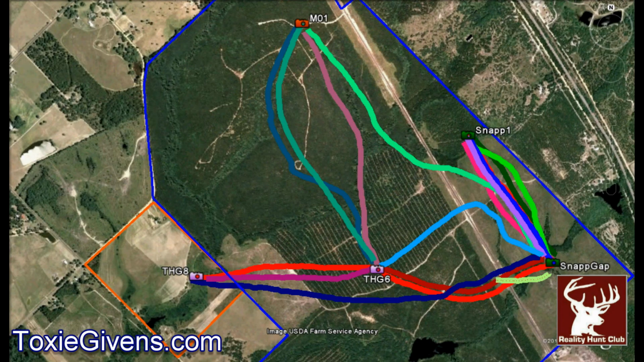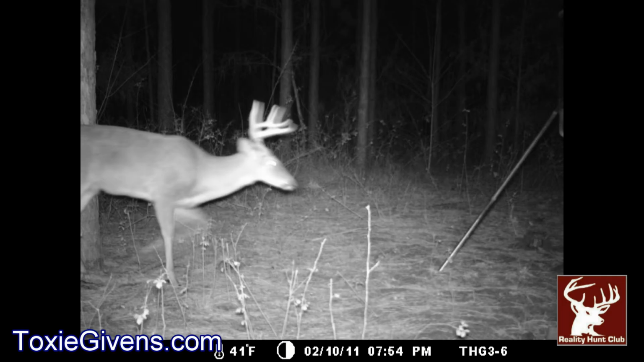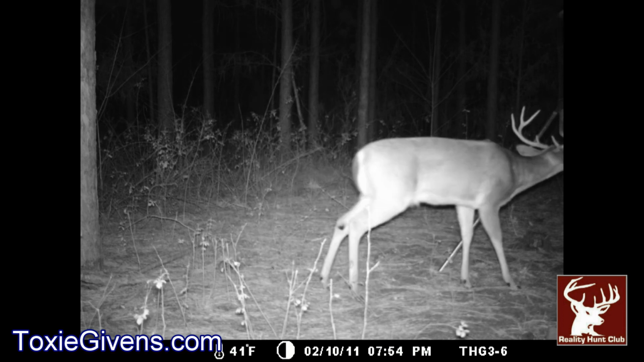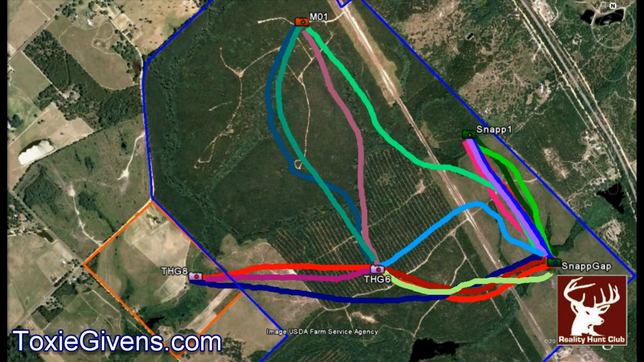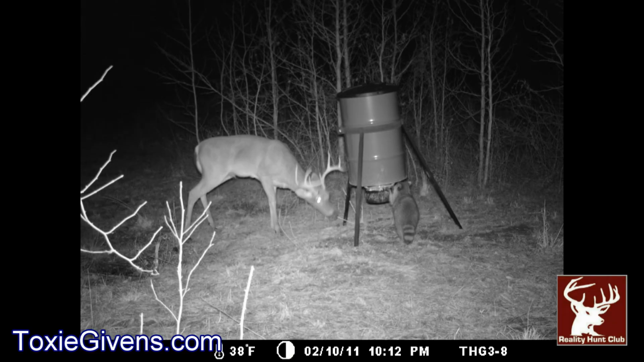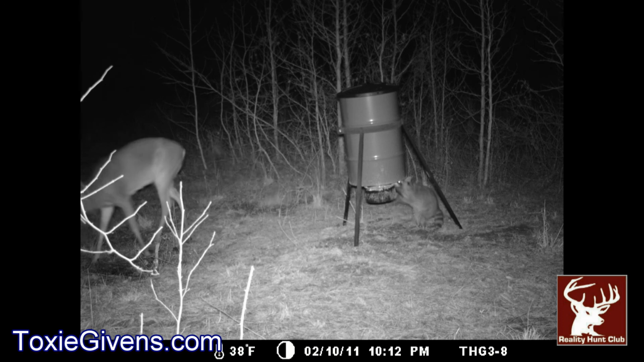So he heads back over to the ridge feeder, and the first picture at the ridge feeder is at 7:54. Okay, so he made that track in about an hour. I guess just easing around looking for food. But anyway, you can tell he was back an hour, and then he heads over to the Margie's feeder. He was at the ridge feeder last at 8 o'clock. Now he's over in Margie's feeder on the 10th at 10 o'clock at night.